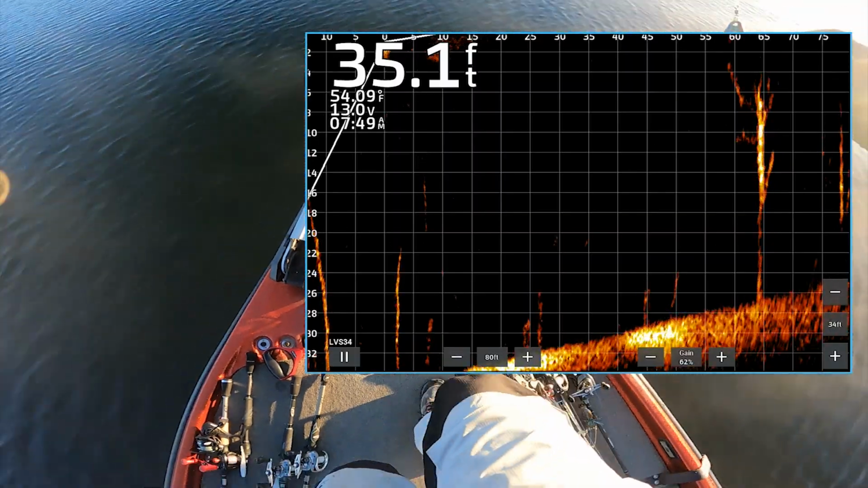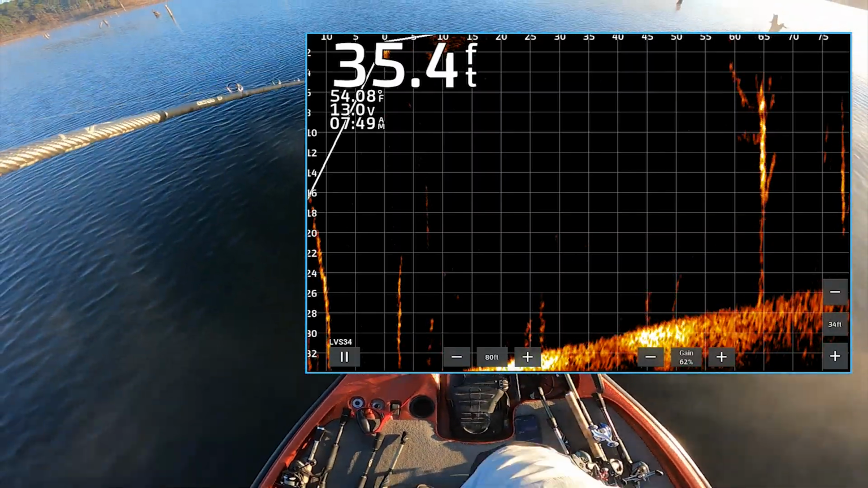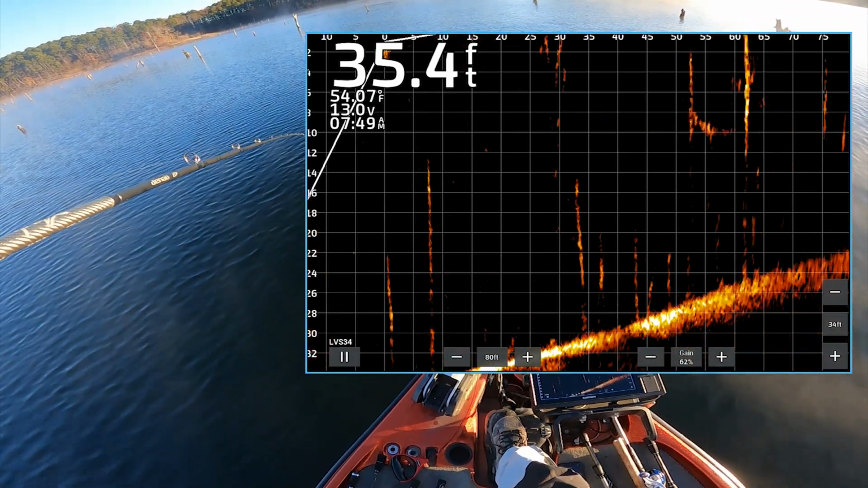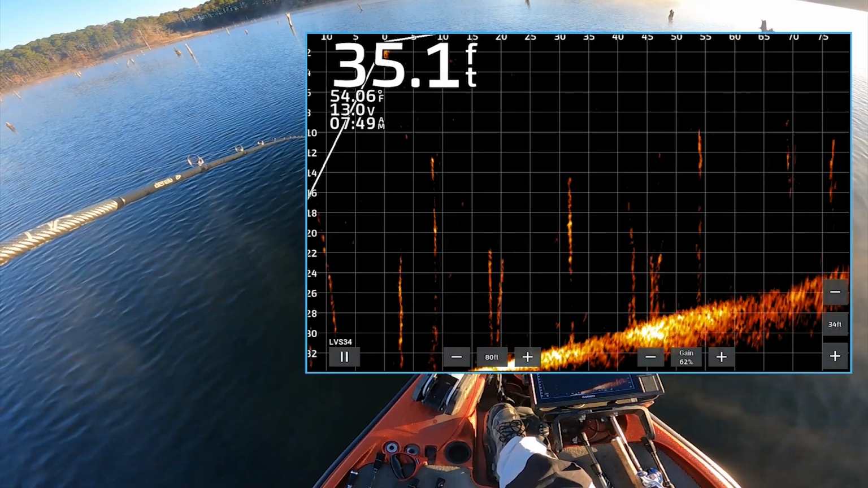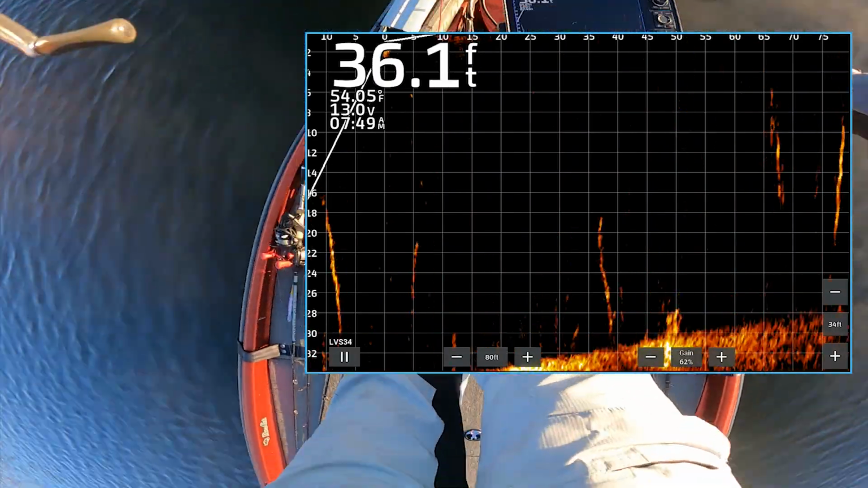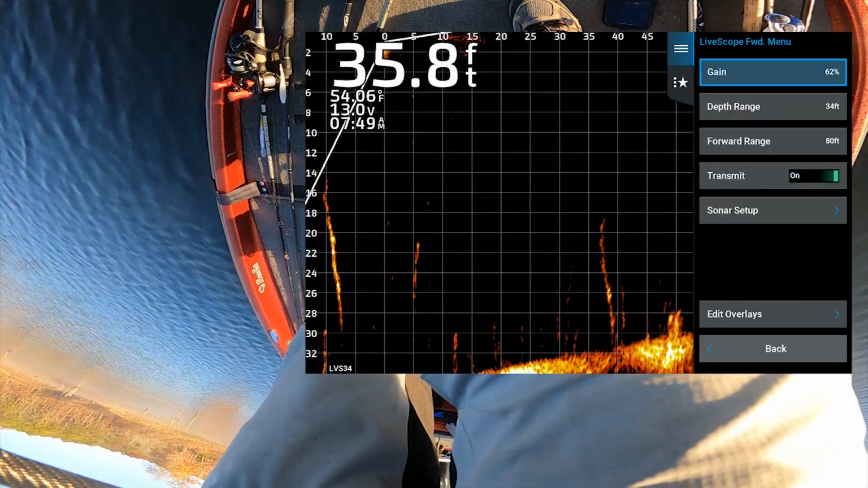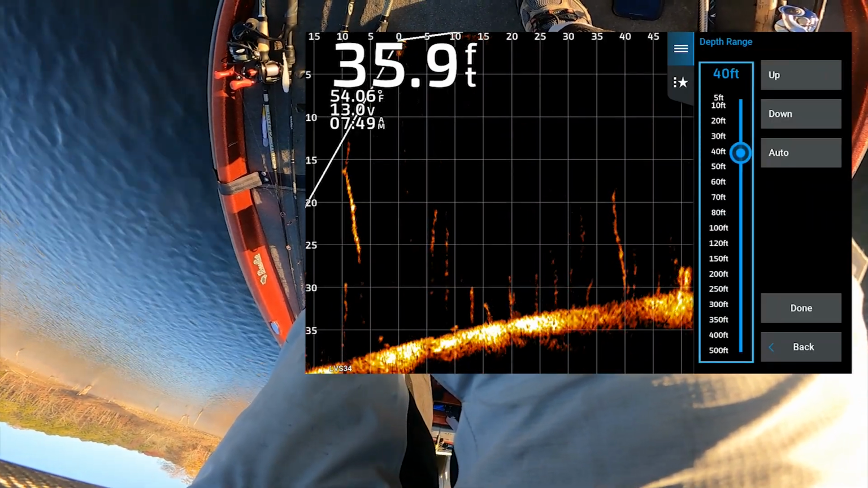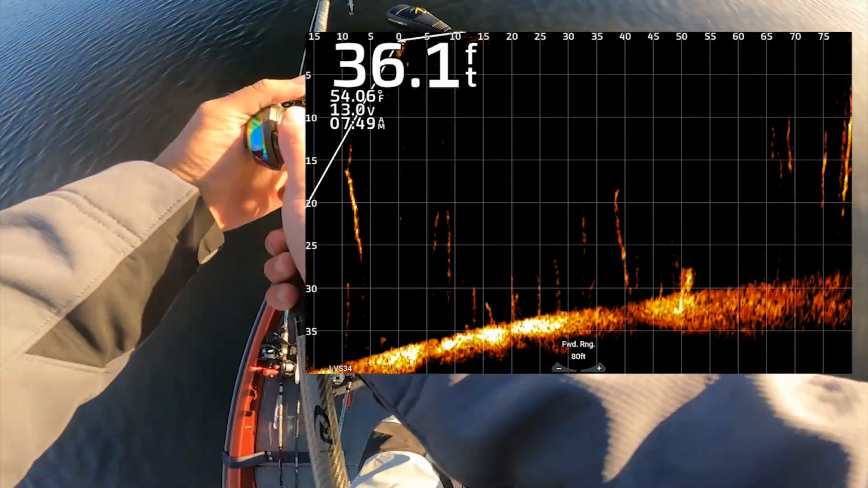Okay, guys, I'm back here. Had to get everything set right back up. I've not made another cast. I don't know where they went. I just saw some under the boat a second ago. But these fish, you kind of see, are on the bottom. And man, I know I'm throwing this bigger spoon, guys, but you can throw a smaller one. There they are right there. They're not that far away.